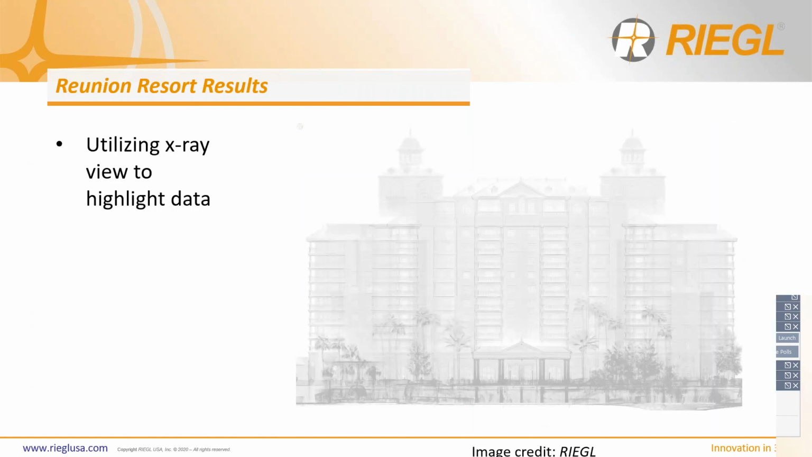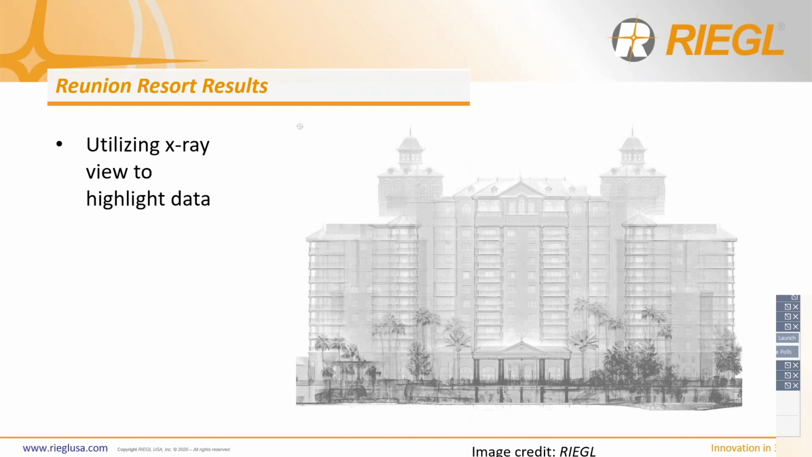Again, this is a really cool shot of the hotel in the X-ray data view that, like I mentioned, is now available in RiSCAN PRO and shows the data highlighted. It's another new view type that you can use to showcase the collected data to your end clients, depending on what they're really looking for.